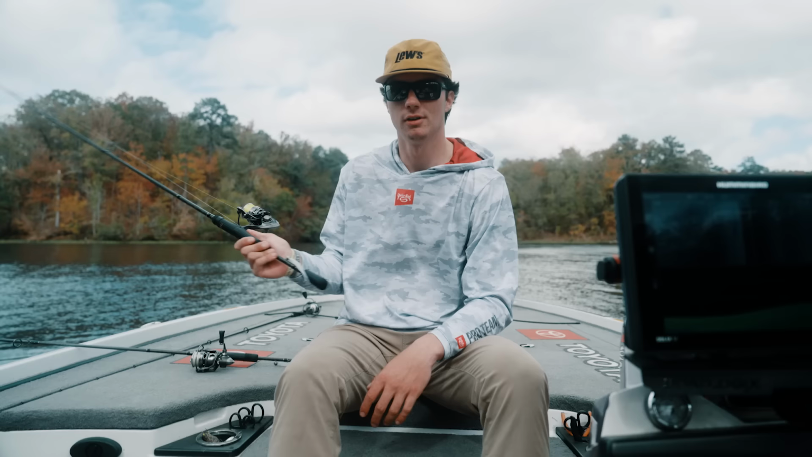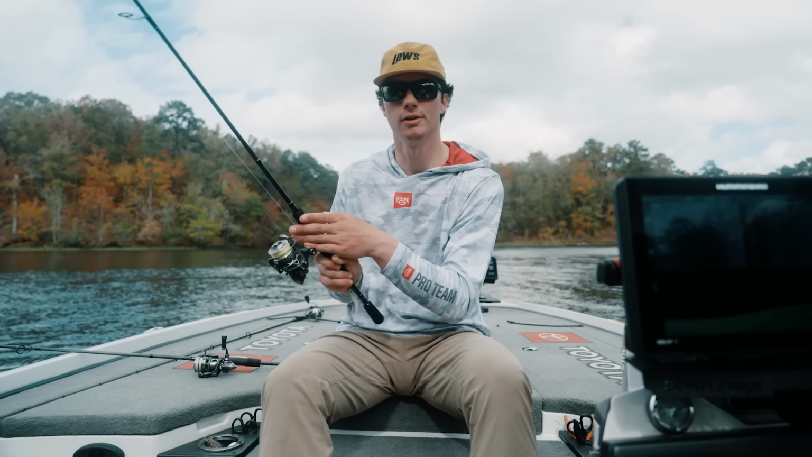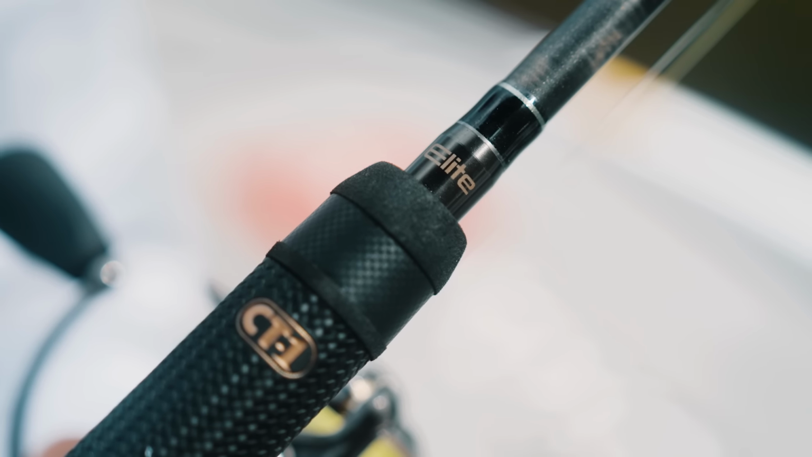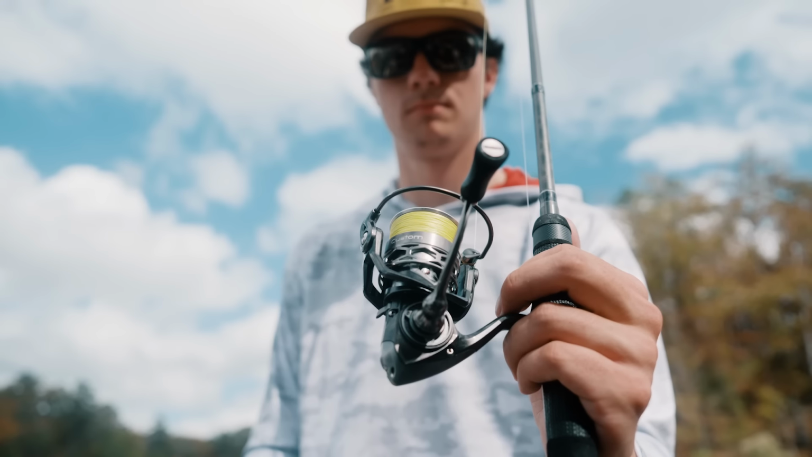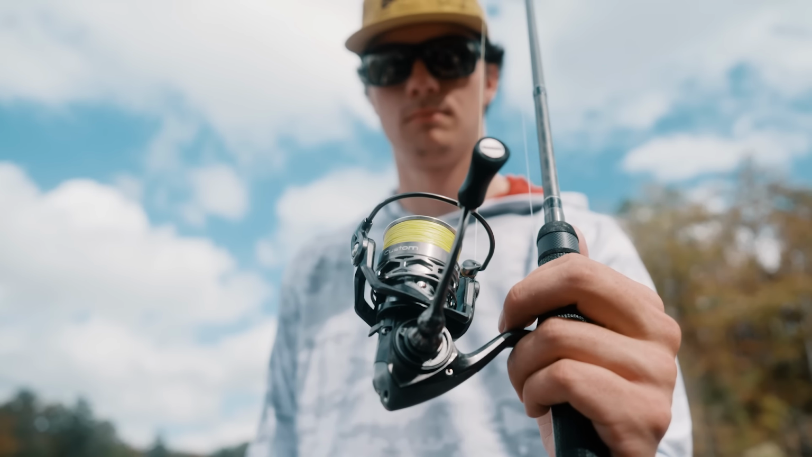So my setup when I see these fish on the forward-facing sonar, this is a 7-foot medium Lew's Elite rod. It's a Lew's Custom Light reel, 300 size. Use Strike King 2er grade braid, 8-pound to a 12-pound Contra leader.